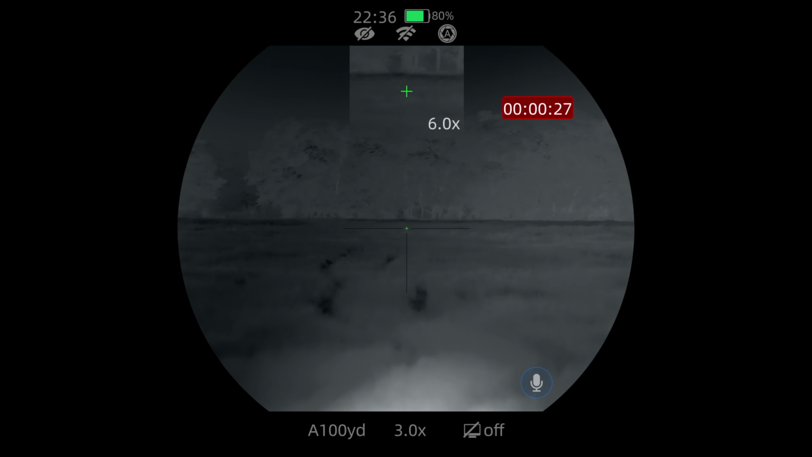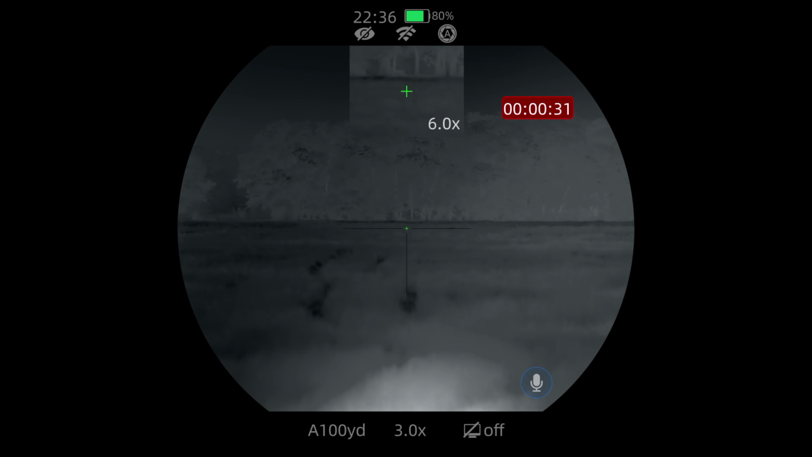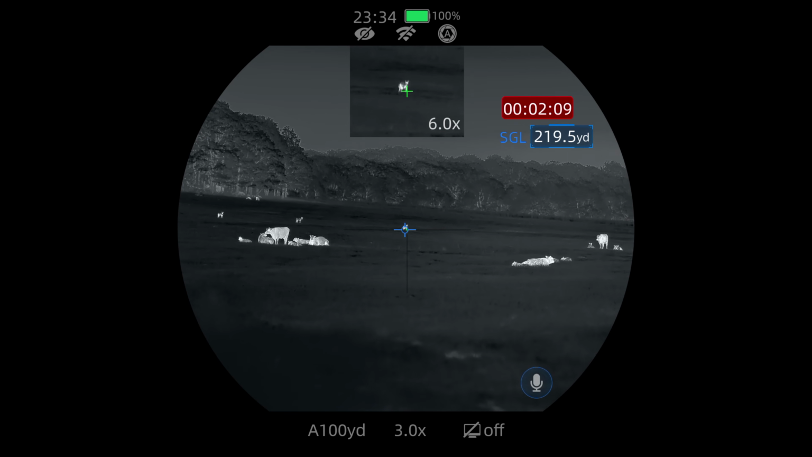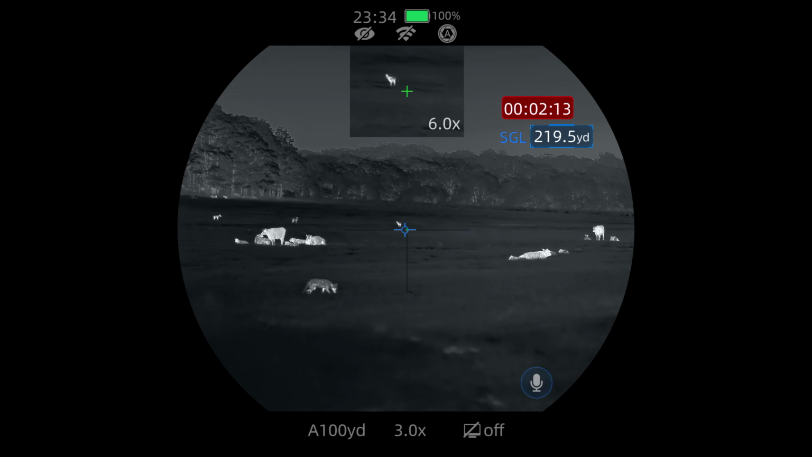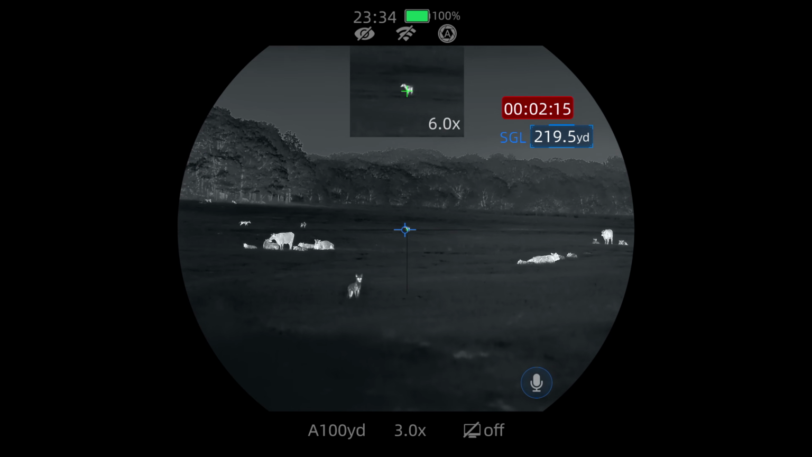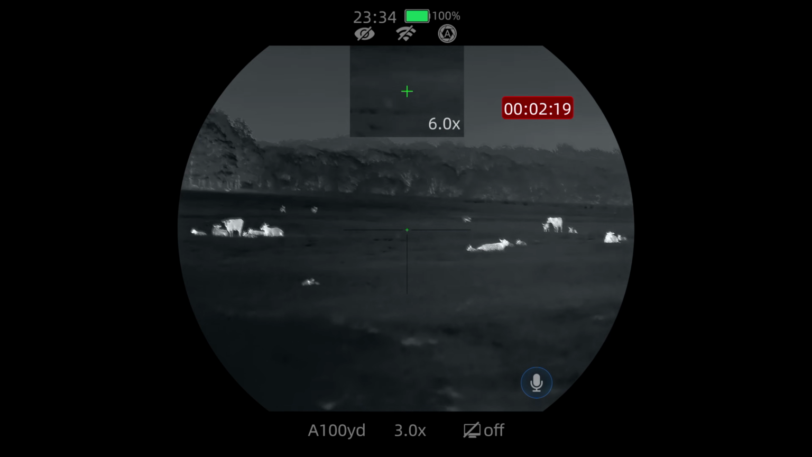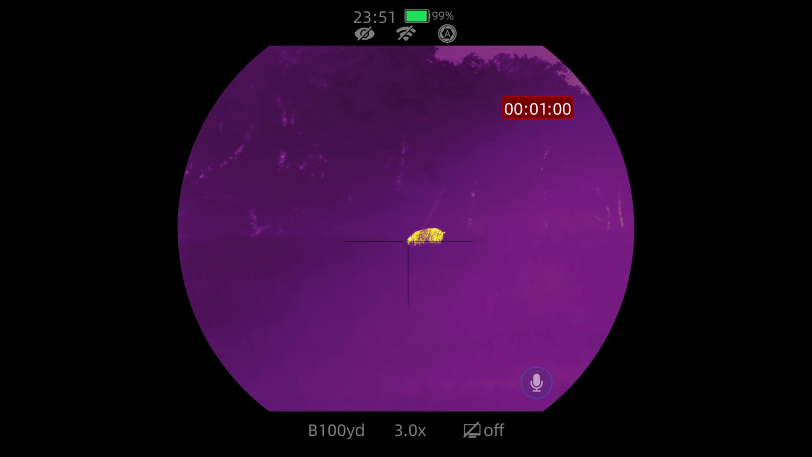See my tire tracks on my buggy. I just picked up a boar right there. Crazy. Are you ready? 3, 2, 1.